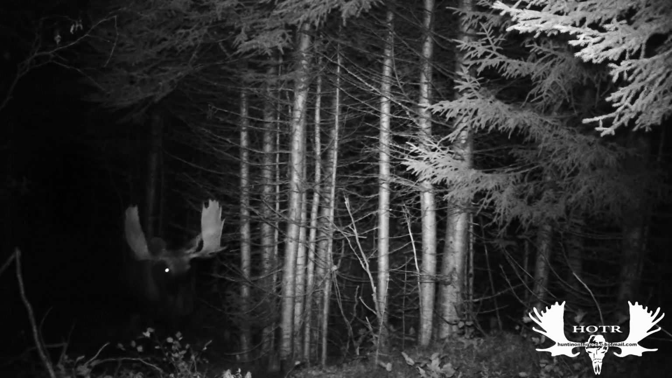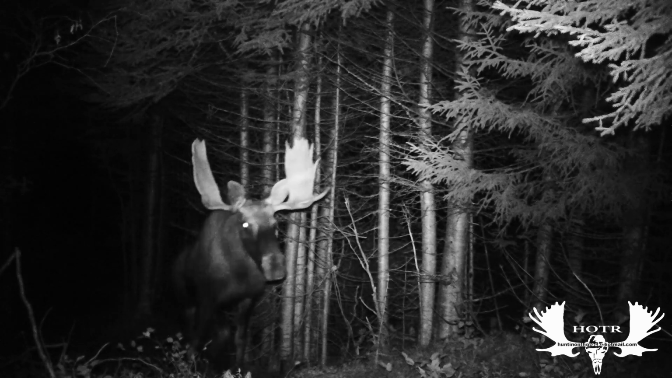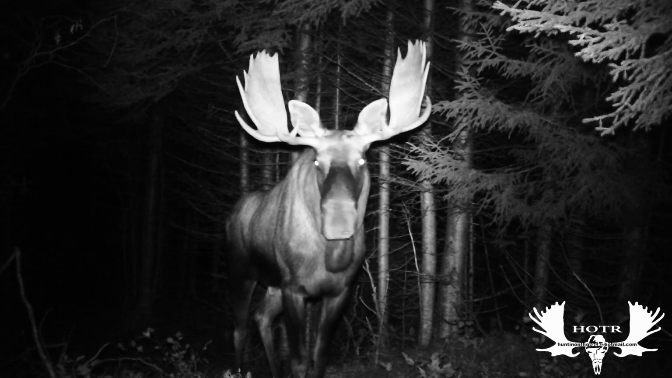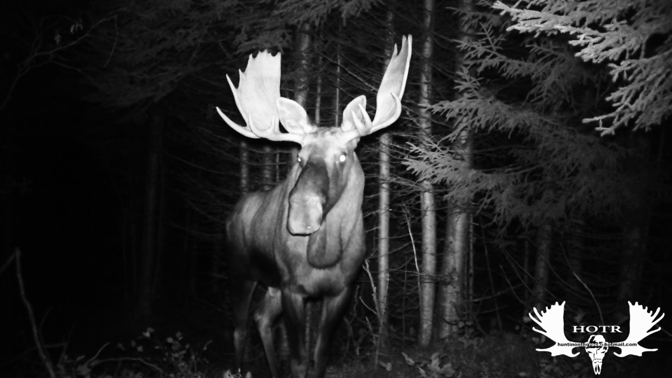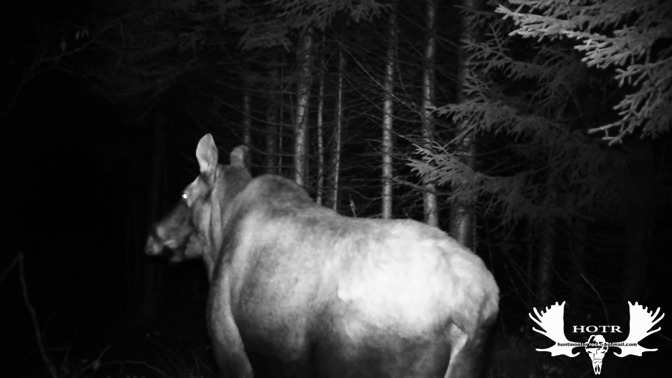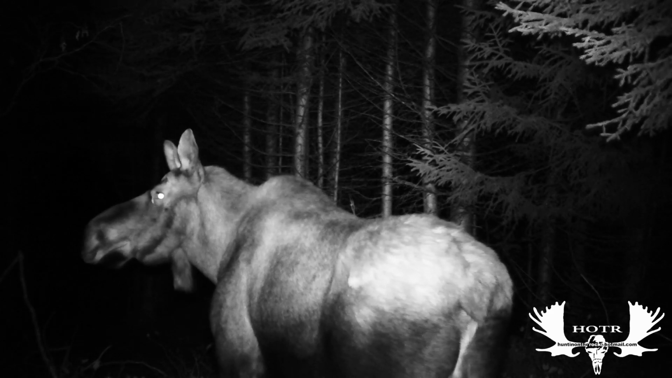Here comes the big fellow again. This time he stops right in front of the camera, and gets a real good look at it. I sure wish I knew exactly what these moose are trying to say, because I'm sure that every grunt, every sound must mean something.